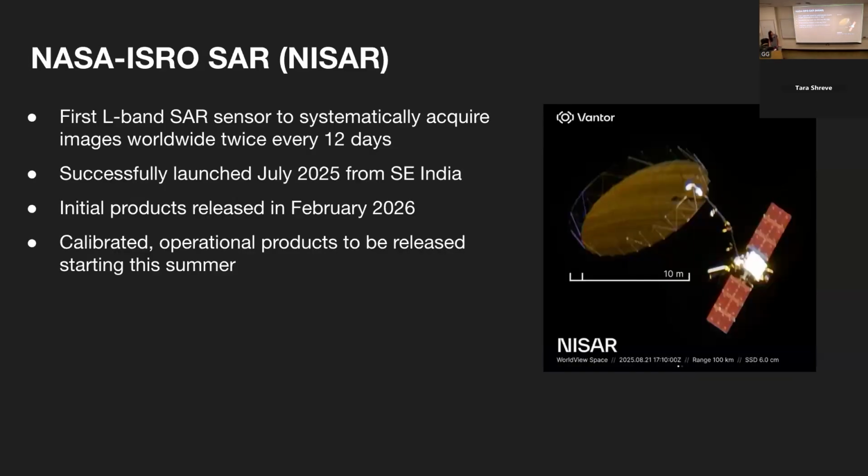In addition, recently we had the very exciting launch of the NASA ISRO SAR satellite, or NISAR. This was a joint mission that was funded by NASA and the Indian Space Agency that launched in July of 2025. This is the first L-band SAR sensor on board a satellite that will systematically acquire around the globe twice every 12 days. Again, these longer wavelengths are really useful because they penetrate through vegetation.